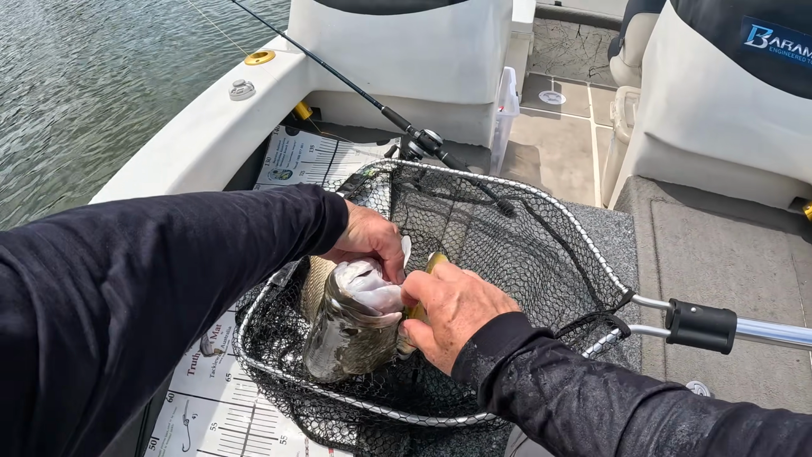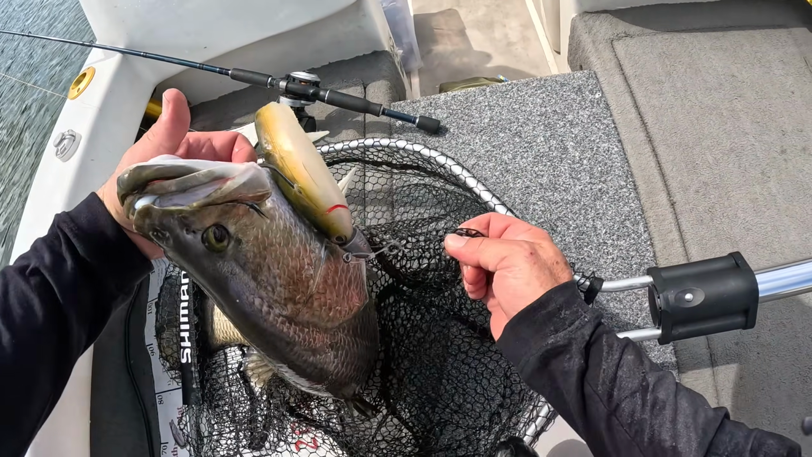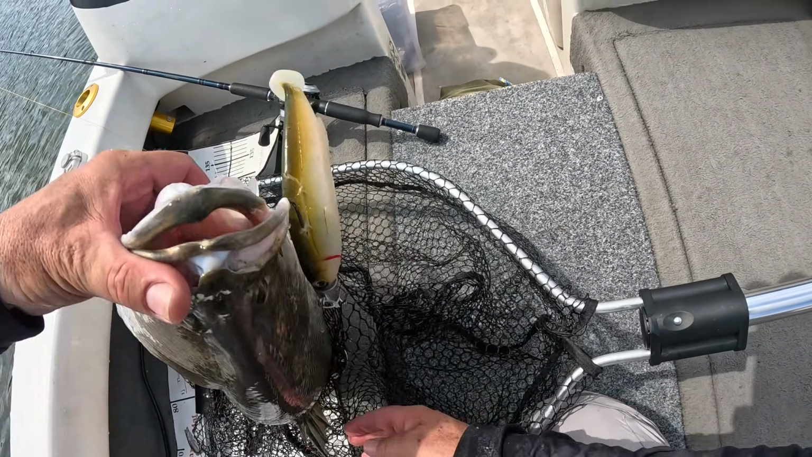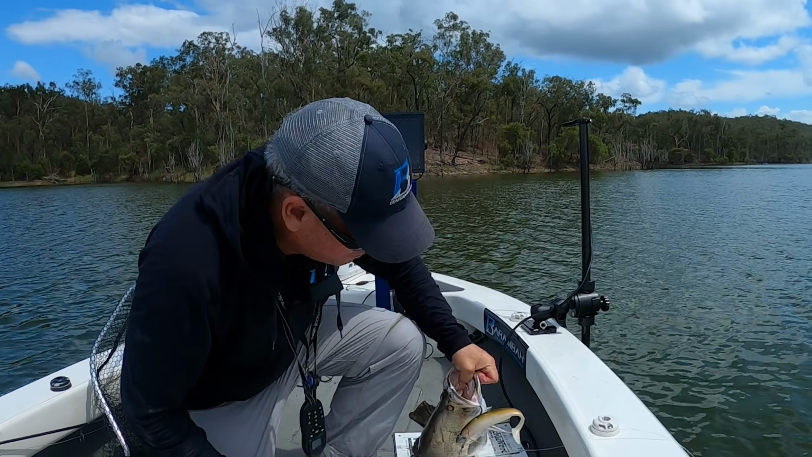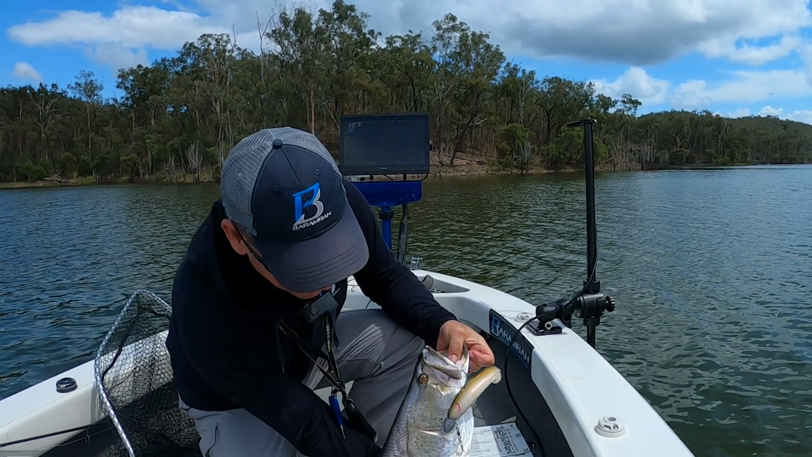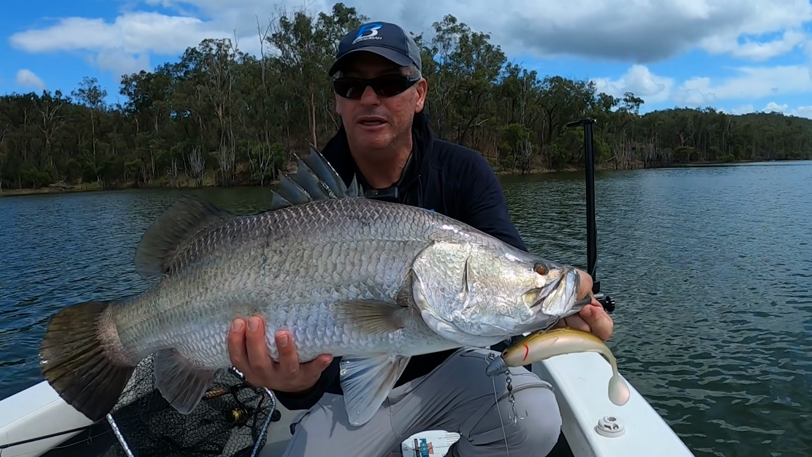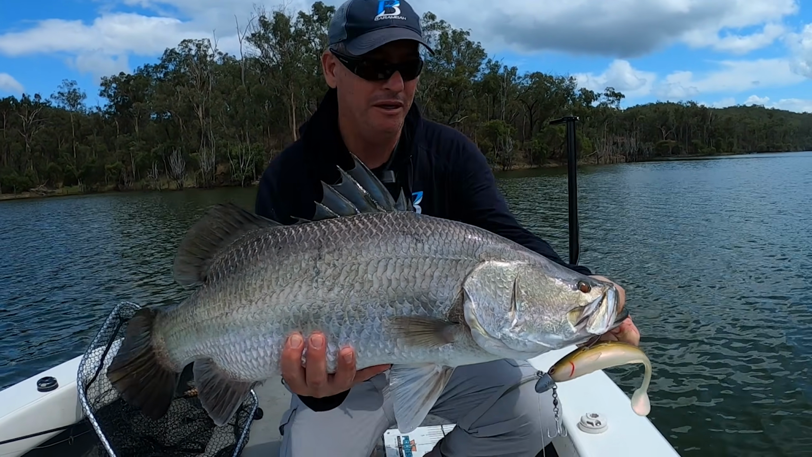He's taking the big plastic. Get the hooks out of this net easy, would be nice. So that is the biggest Barra jighead in the range, the 2.5 ounce, 2.5 ounce 11.0 Barra jighead.